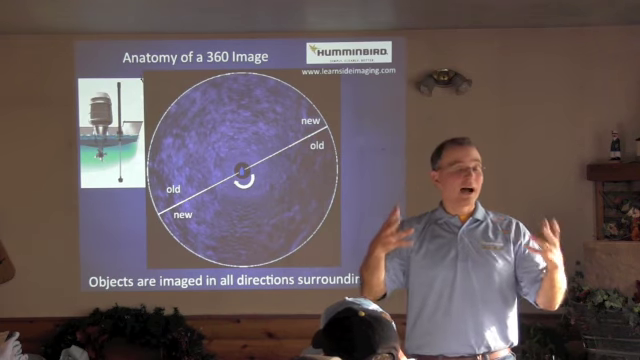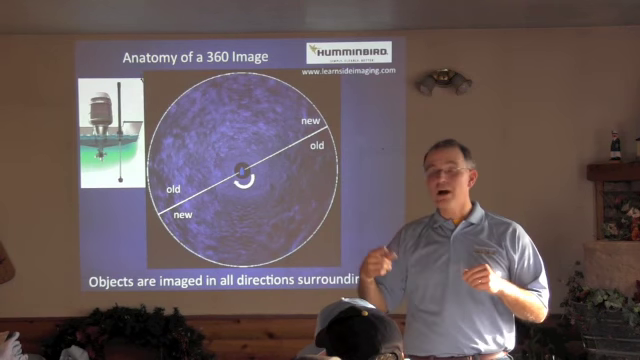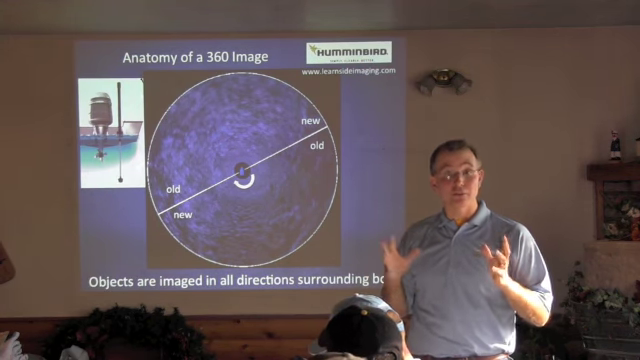So think about how you might use this in your fishing applications, right? If you're trying to figure out where that rock pile is so you don't drive over it, 360 imaging will show you exactly where that rock pile is so you don't hit it.